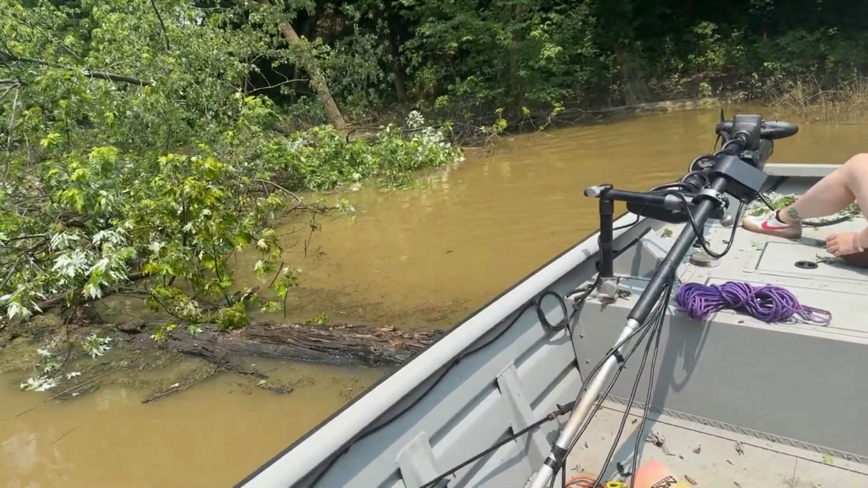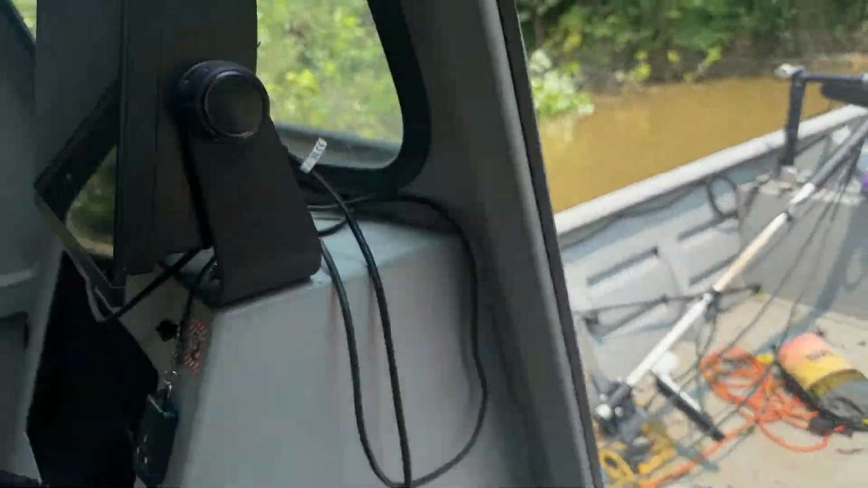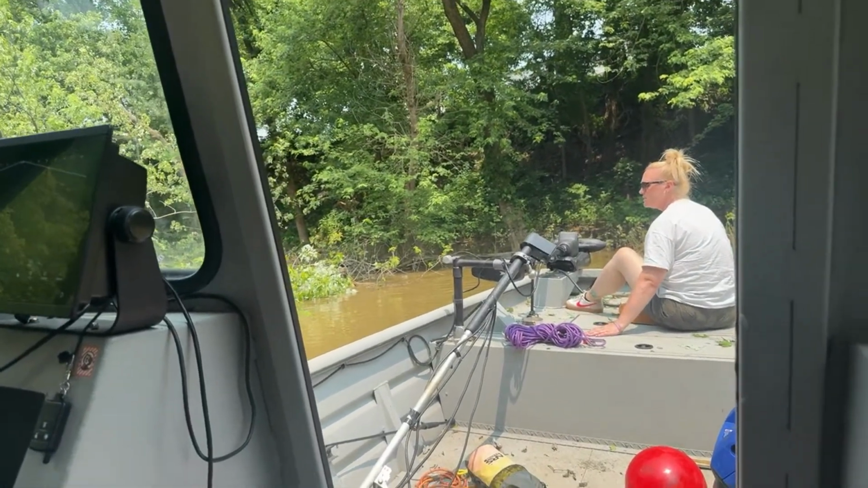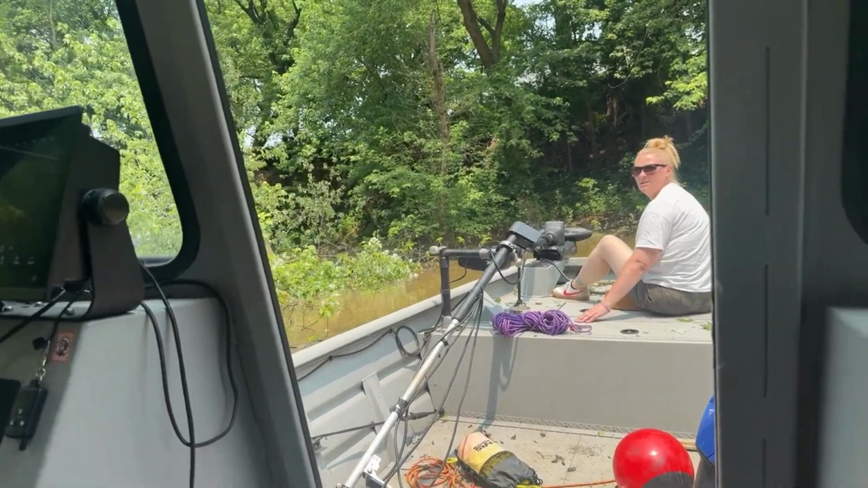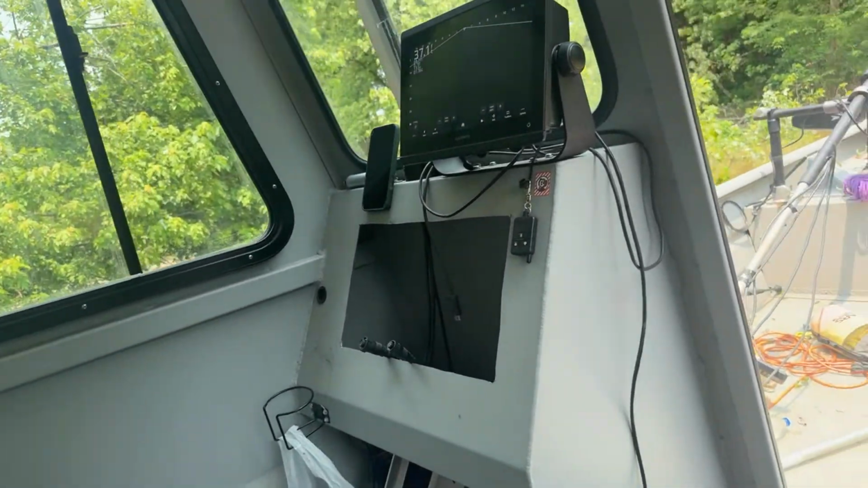Well, I've got to move. What am I stuck on? Oh, there is a tree back there.